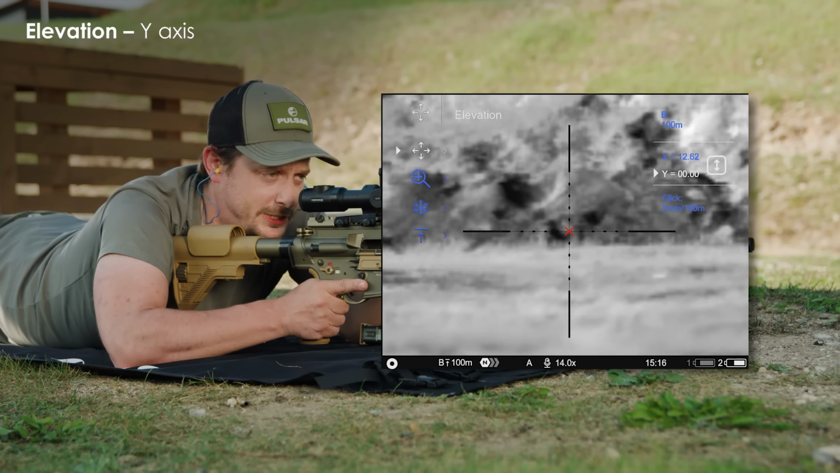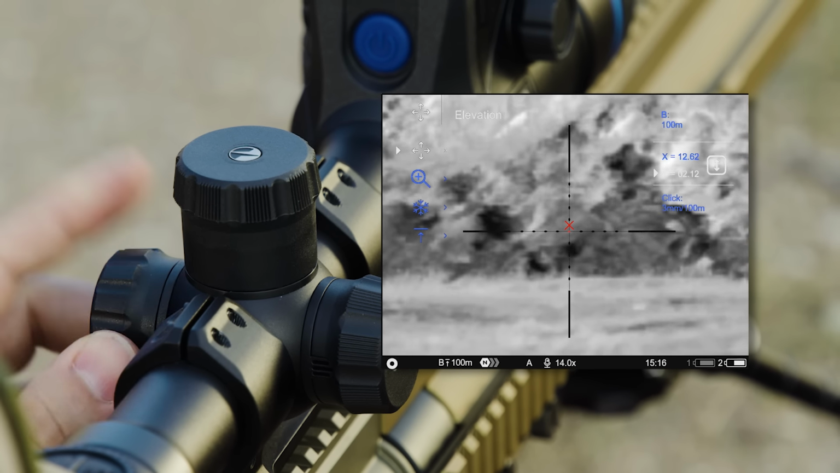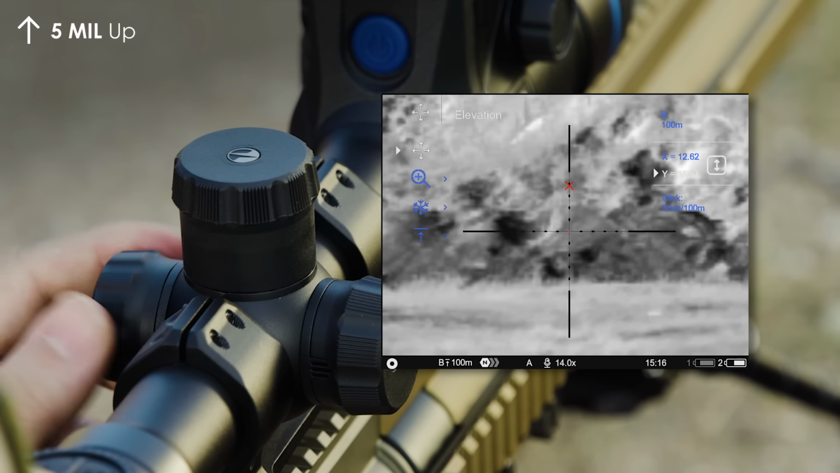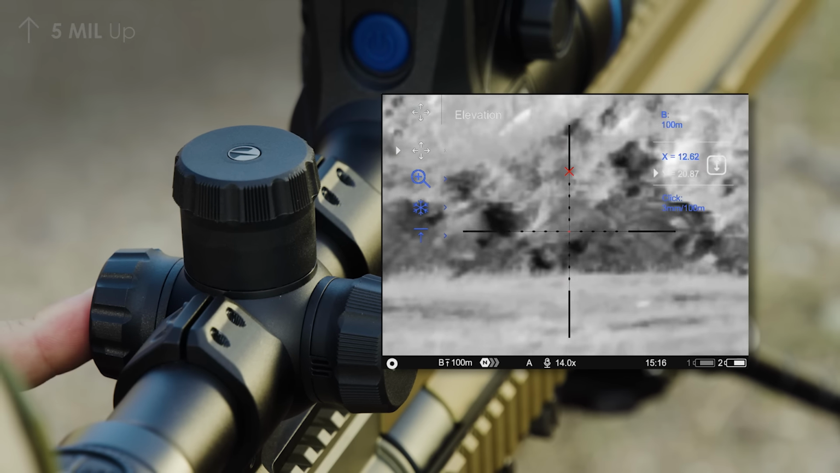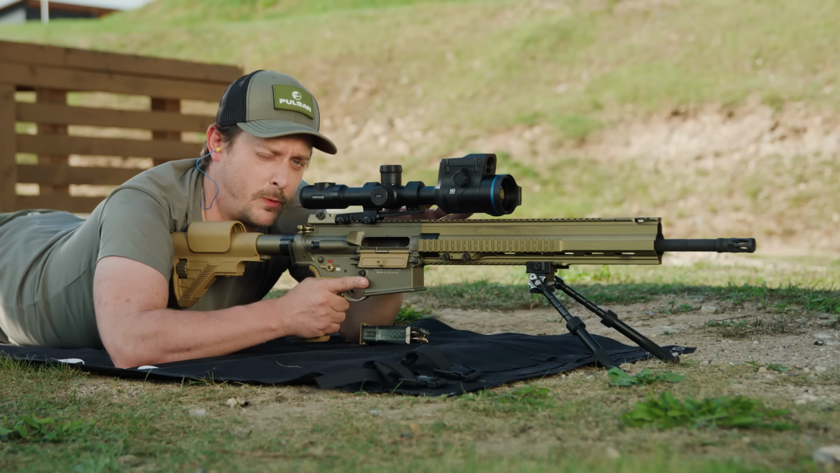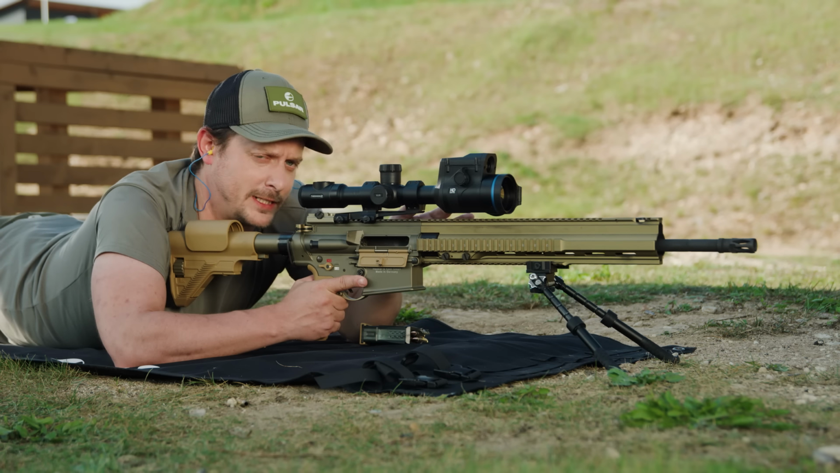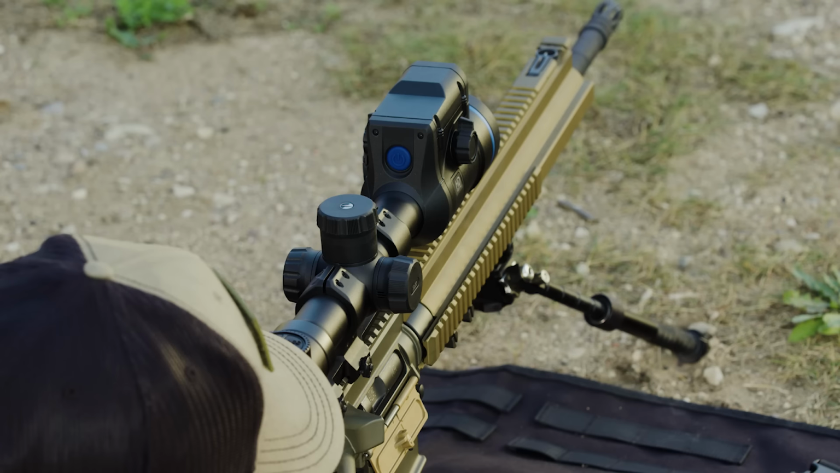Now that is shifted. Now we're going to short press again and short press another time to get to the y-axis, the elevation. And then we're going to move the crosshair, or the red indication X, to 5 mils. 1, 2, 3, 4, 5 mils up. And a long press to save that. Now I know we're going to be on paper. So now I'm going to fire one shot to see how far away from the point of aim I'm actually getting my point of impact. And then we're going to fine tune it.